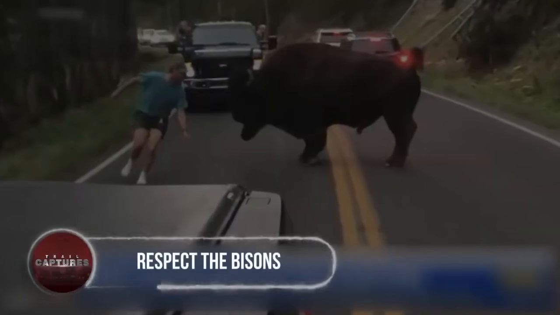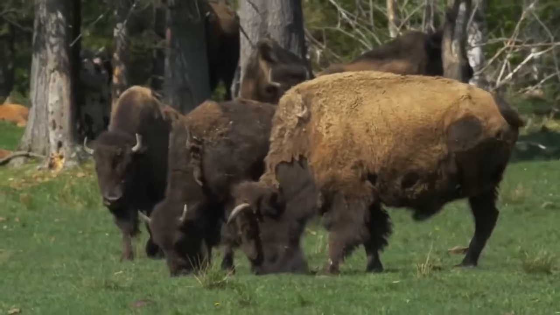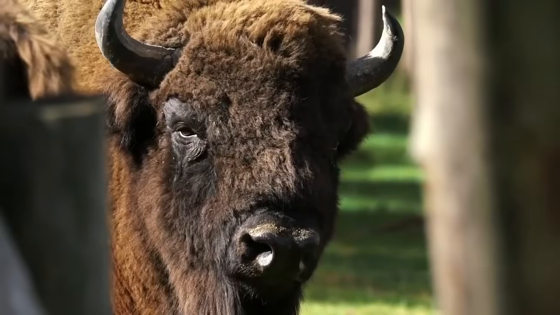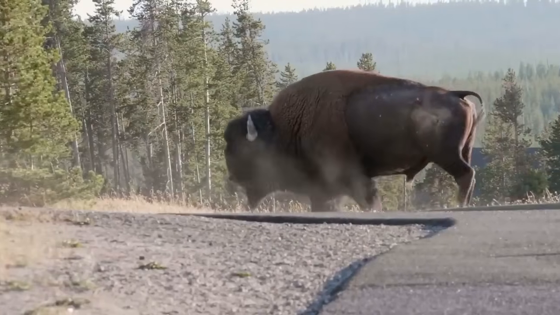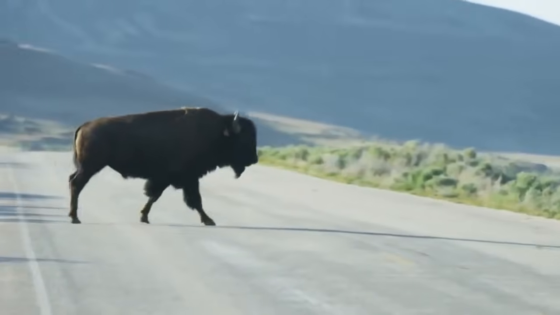Respect the bisons. Bison, also known as buffalo, are one of the most powerful land animals in North America. They can weigh over 2,000 pounds and have been known to charge at speeds up to 35 miles per hour.